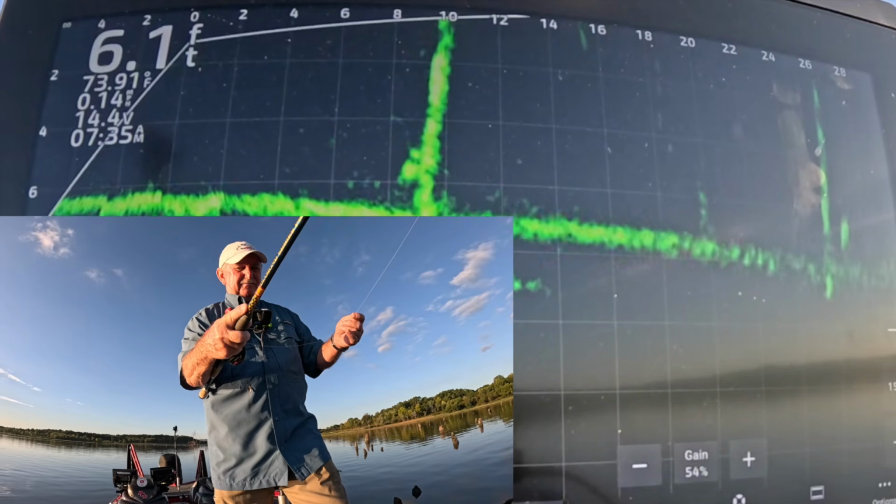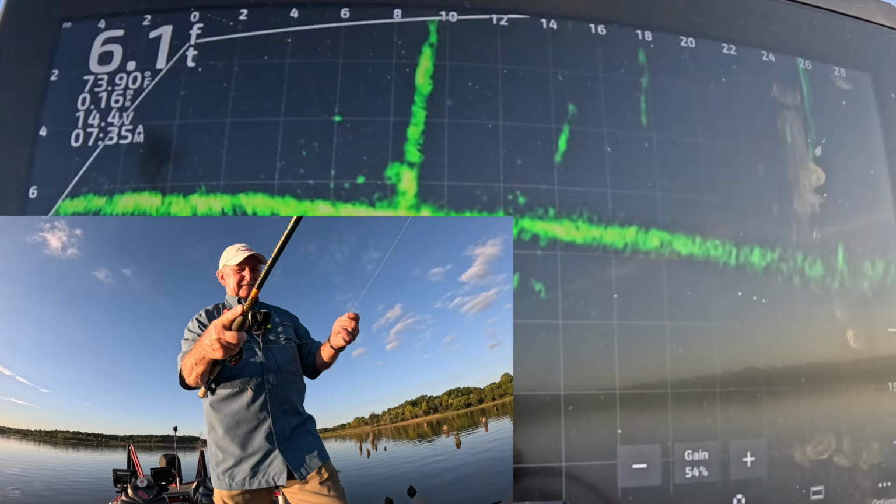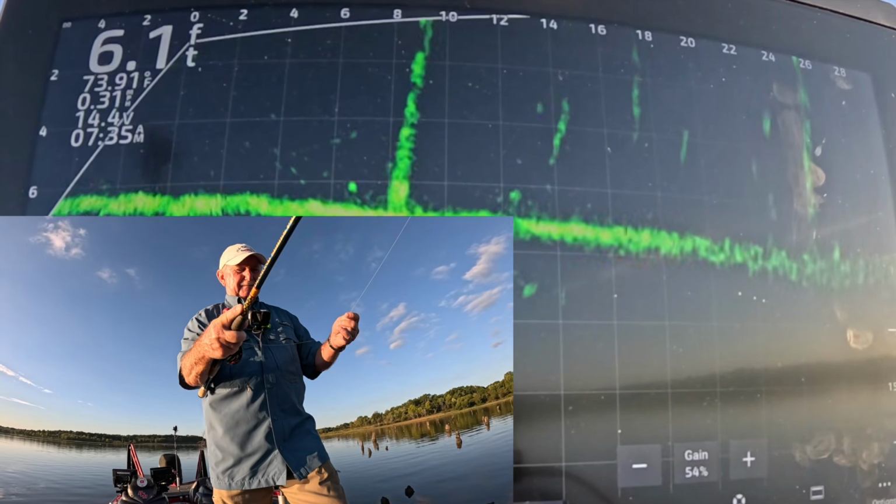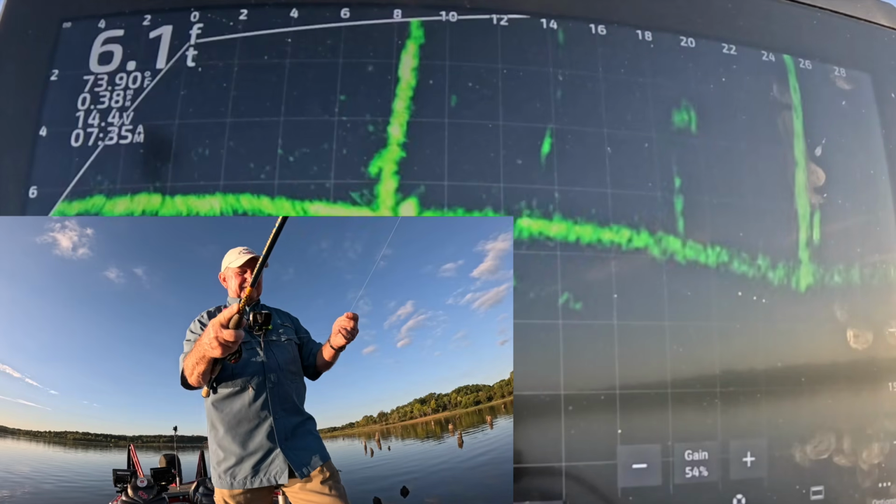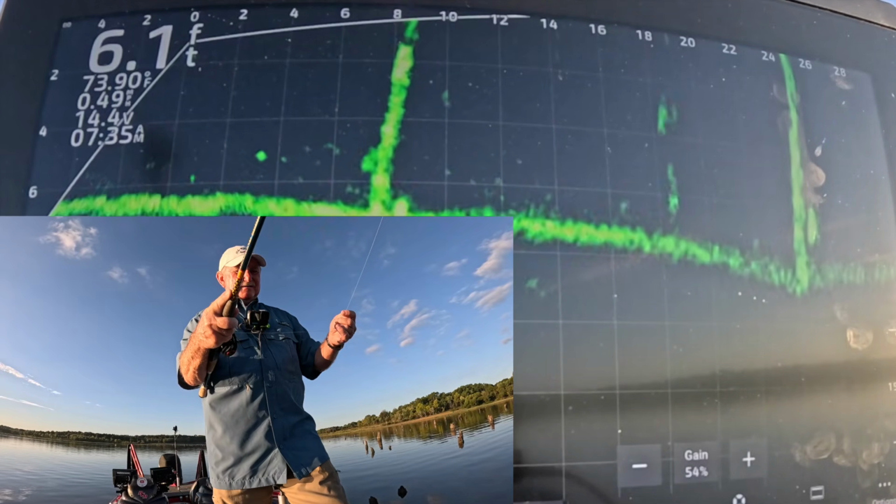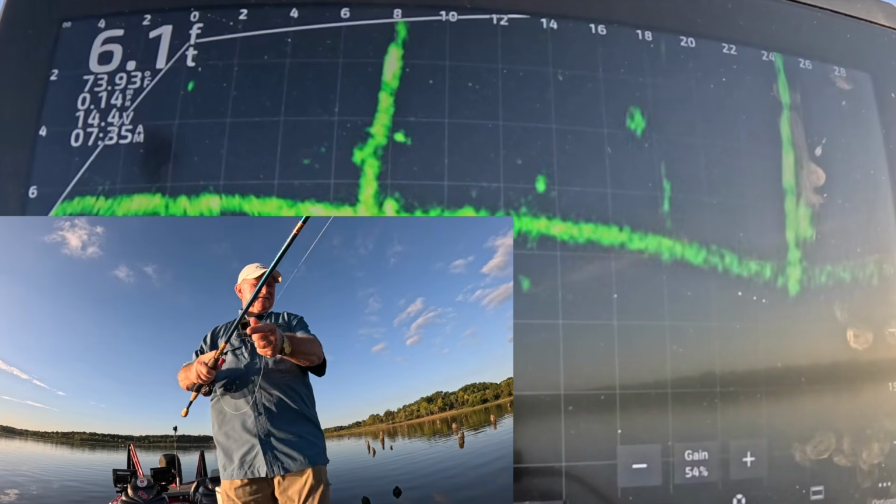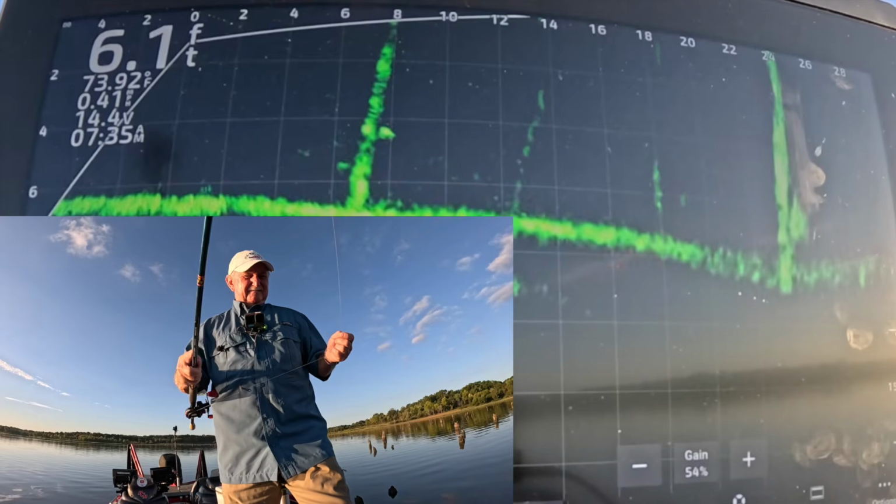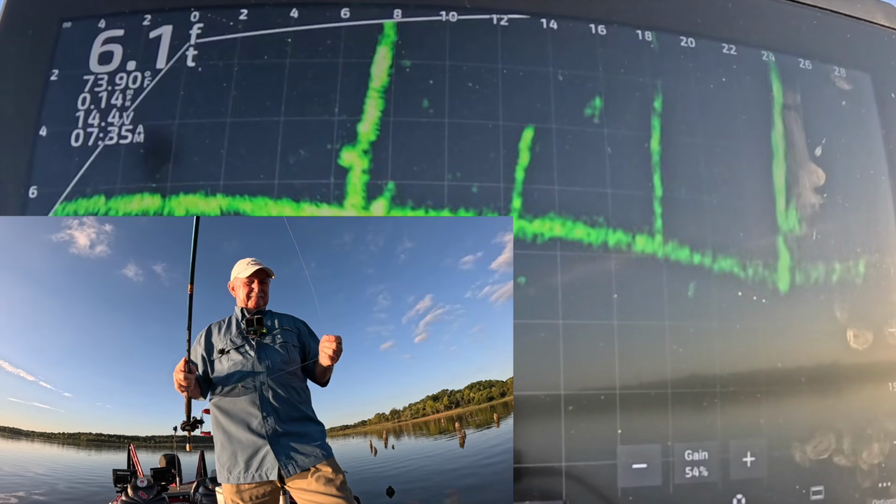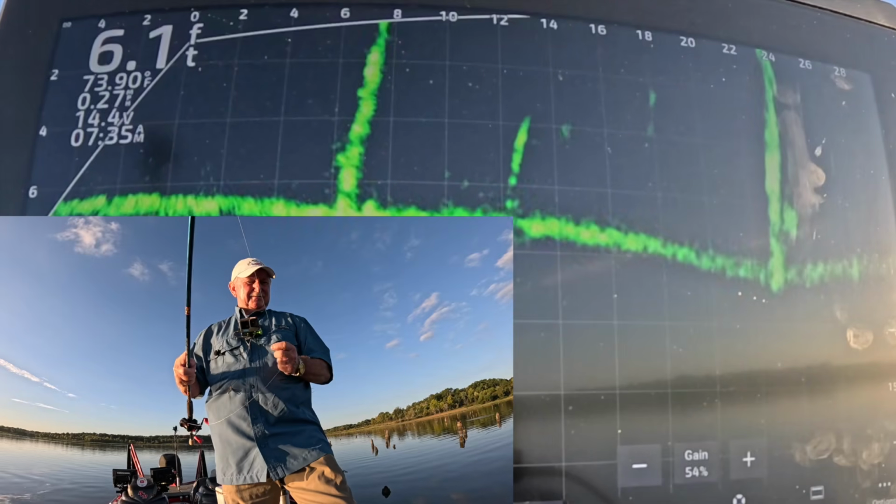And come on, right over him. He sees it. He's reacting. But will he bite it? Don't act like it doesn't. I can't get on the other side of the tree. There we go.